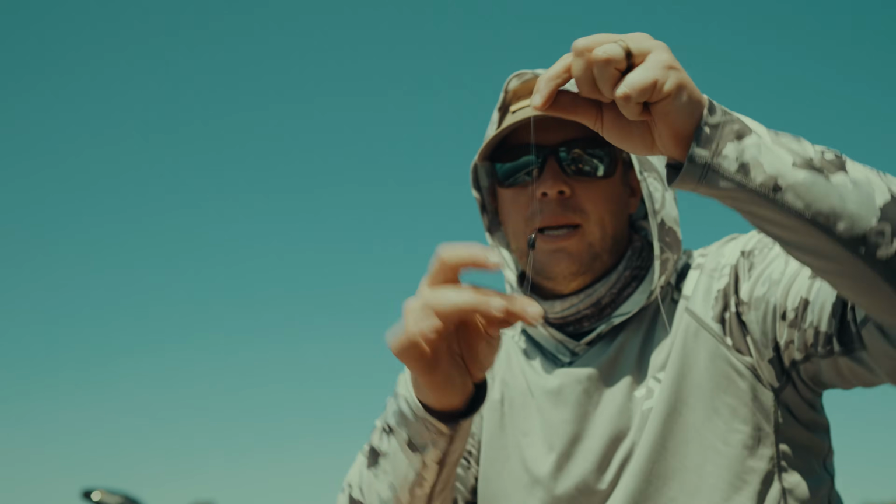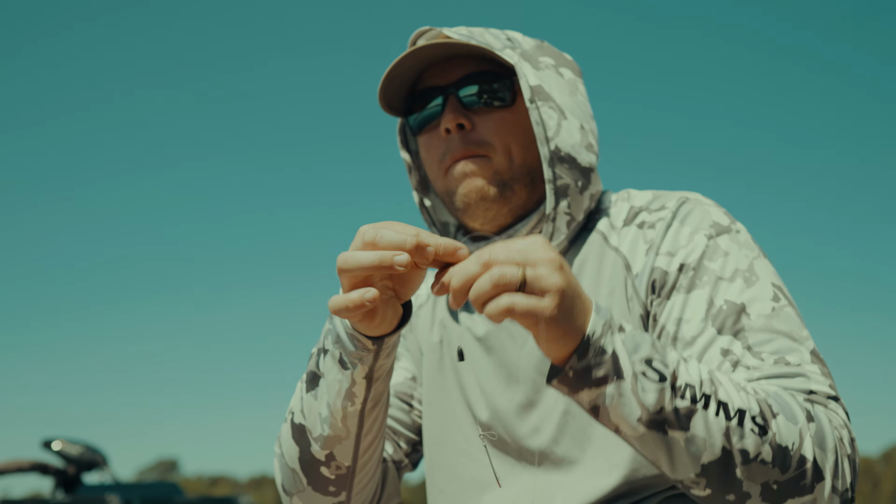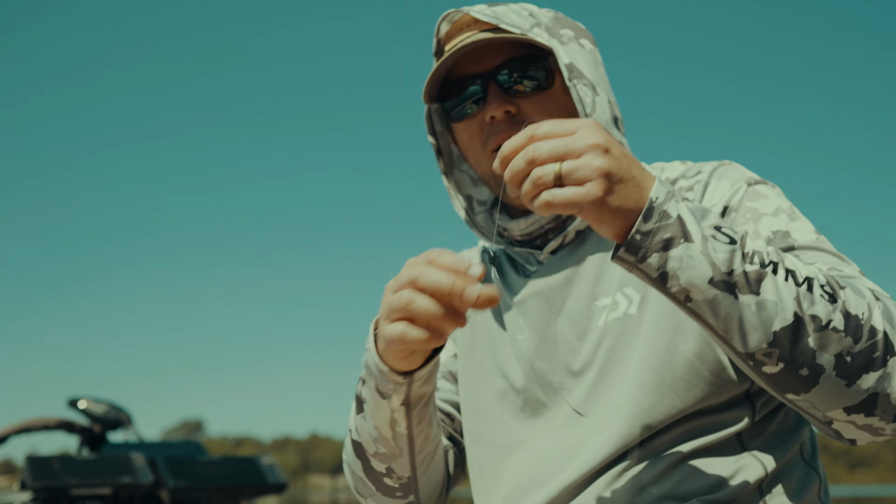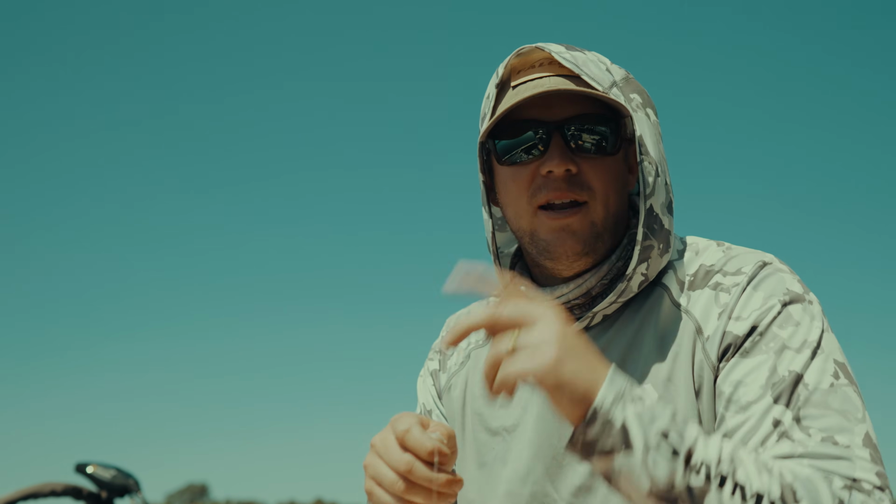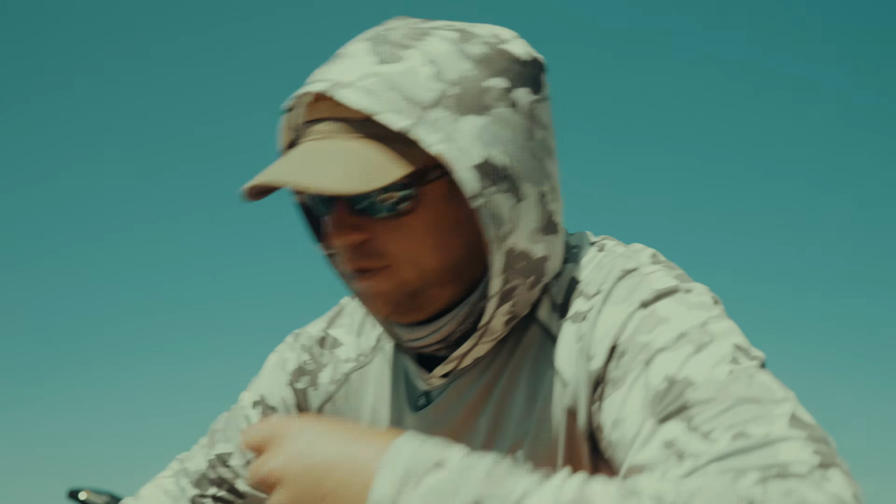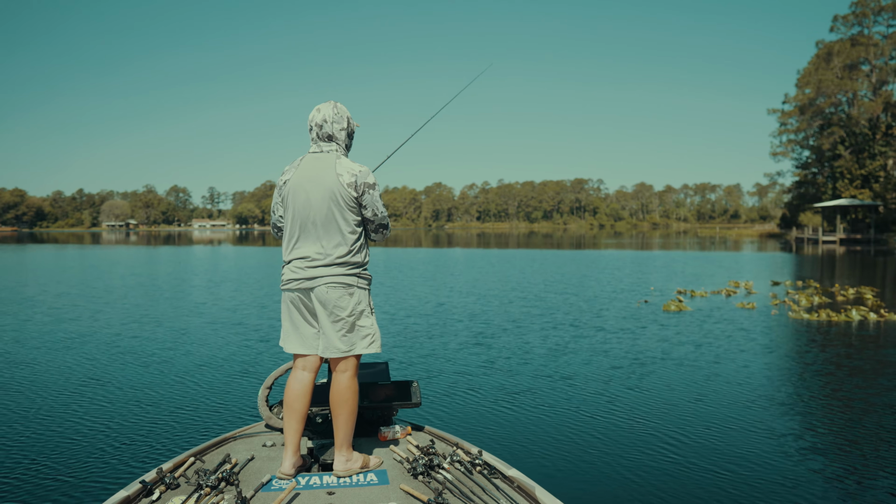But it stays where it's at. A lot of people use bobber stoppers, and your weight can't go above that bobber stopper, but once you hook one and that weight slides up like that, it'll also slide back down and knock that hook out of that fish's mouth. So if you use a peg, it allows you to land more flipping fish.